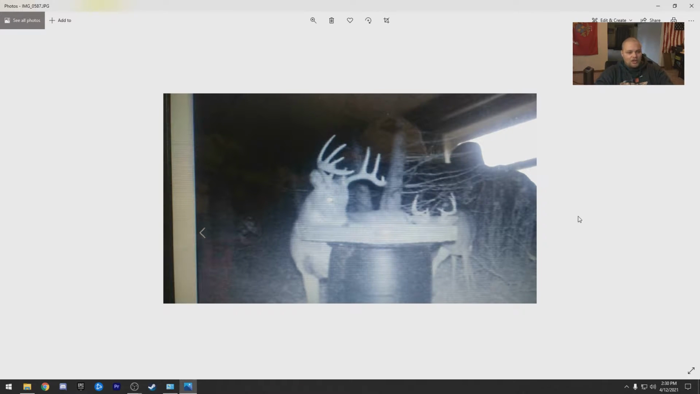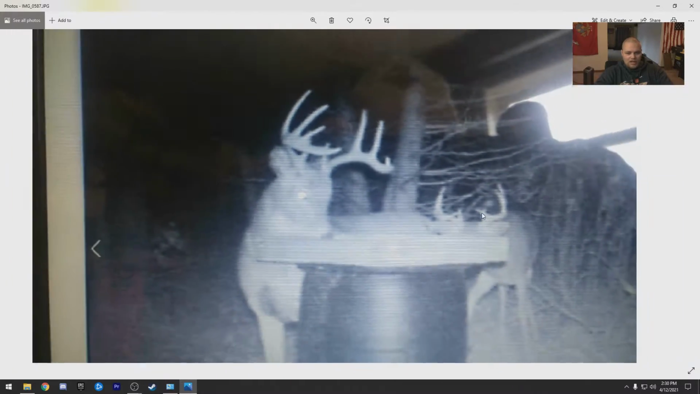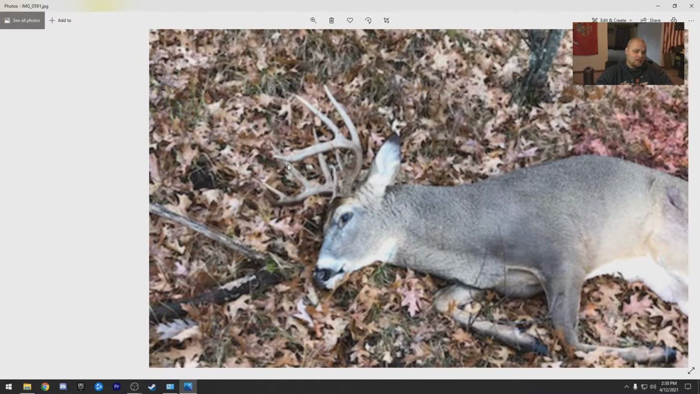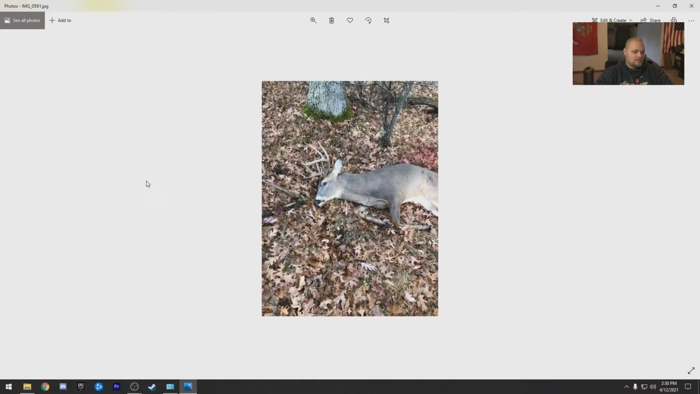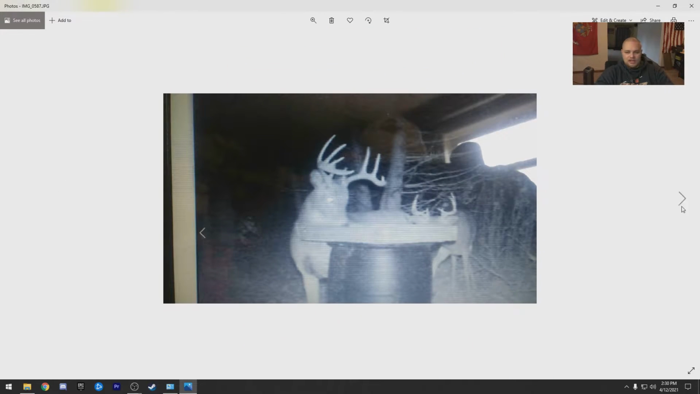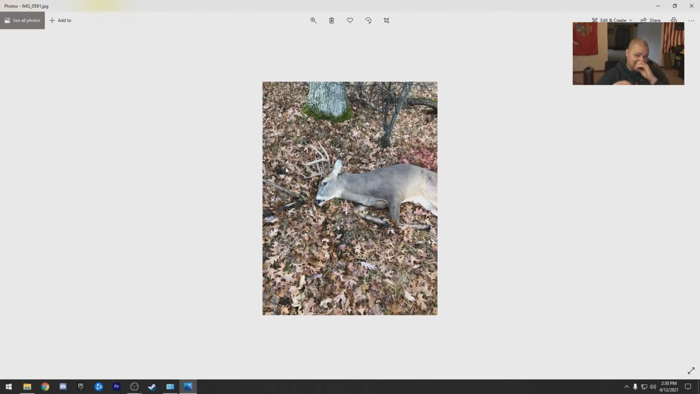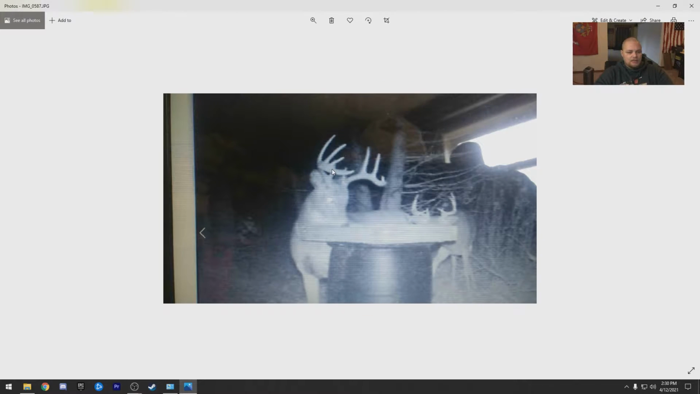I can't complain. Our January and February photos make up for a lot of this year, but man, two great looking bucks there. Oh my god. Oh, is that the buck? Is that him? Looks like it might be. If not, my apologies. Like I said, this is all anonymous, so I'm just seeing the photos and judging them. But I think it is.